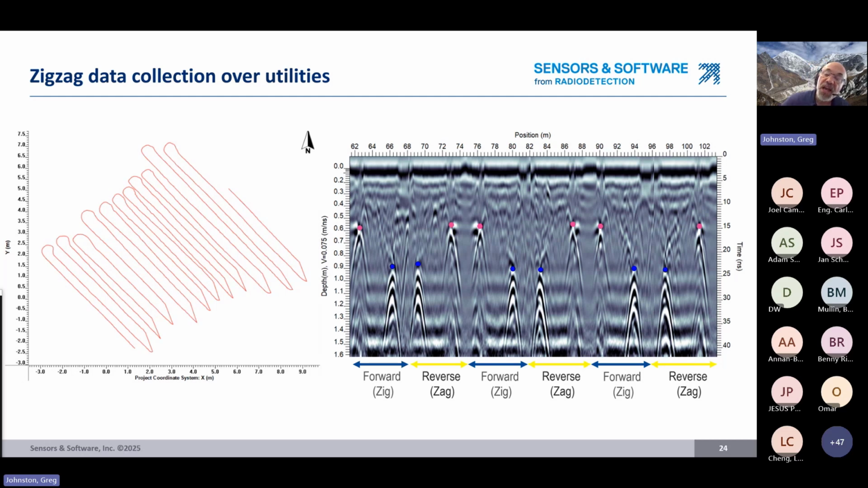And so as we zigzag over it, the pattern is going to change to mirror image. So as we cross in one direction, we're going to cross the pink one, then the blue one. And then when we come back, we're going to cross the blue and then the pink, and so on. So you get this pink, blue, blue, pink, pink, blue, blue, pink, pink pattern when you're crossing two utilities. And this is important to remember when you're interpreting and adding field interps to the data.